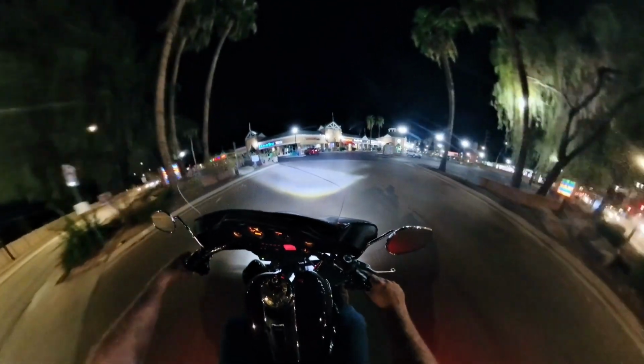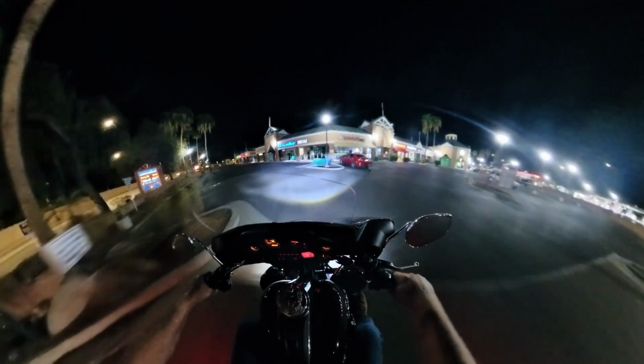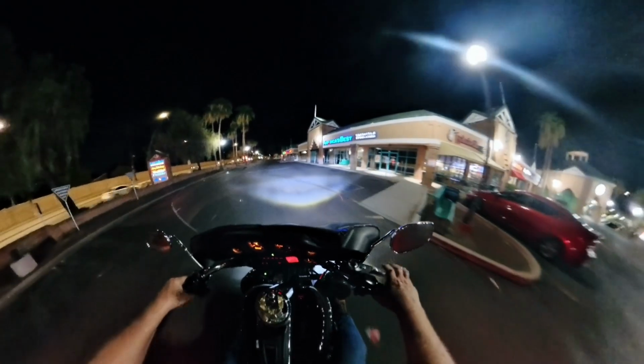I didn't check the mounting of my camera, and it kept falling. That's why I had to pull over here and get it all tightened up so that